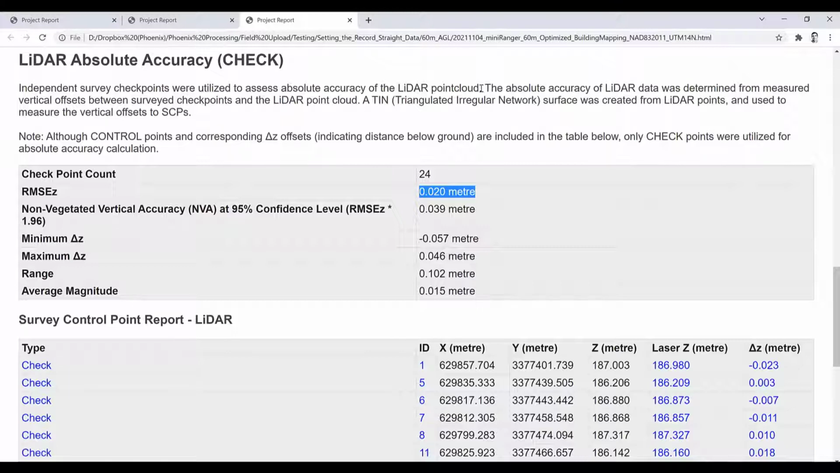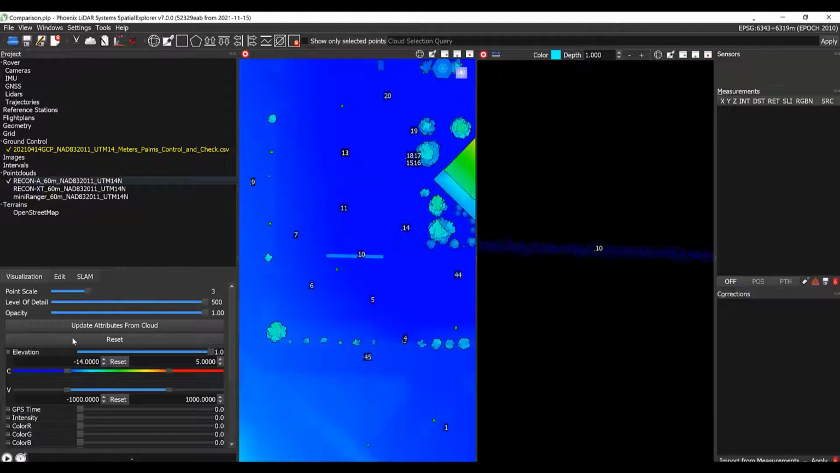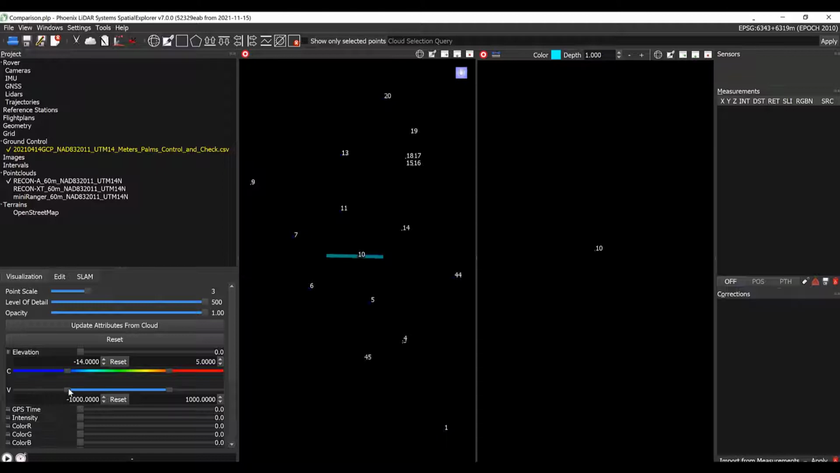So let's move on to relative accuracy, where we will begin with an initial visual assessment and then move on to a statistical analysis. Let's start with the Recon A. Let's change the symbology to color the data by GPS time rather than by elevation.